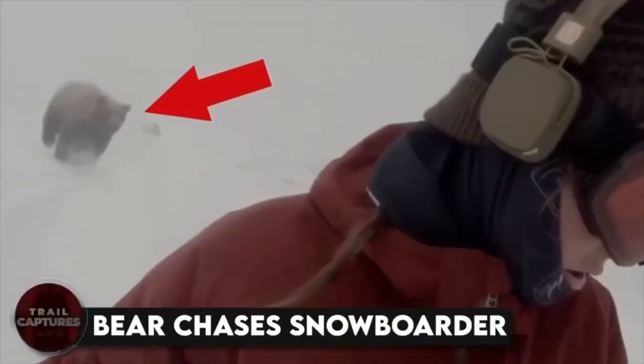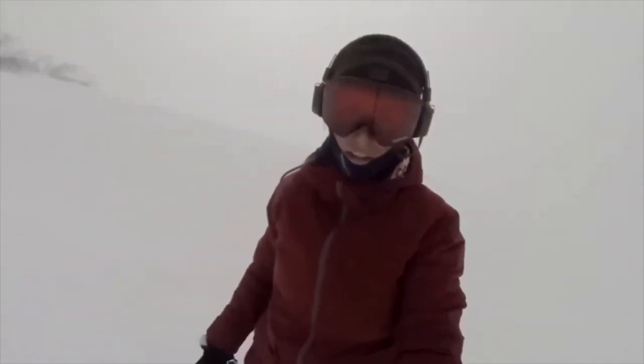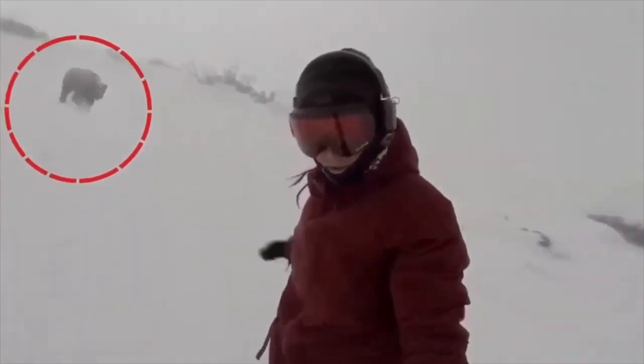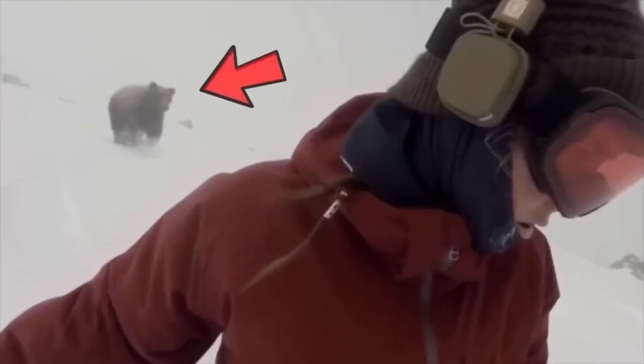Bear chases snowboarder. So this girl was snowboarding as usual, but then something unexpected happened to her. She was singing a song while getting on her board, and once ready, she started riding. Suddenly, she noticed a glimpse of a bear chasing her from behind, but she didn't fully comprehend what was going on.